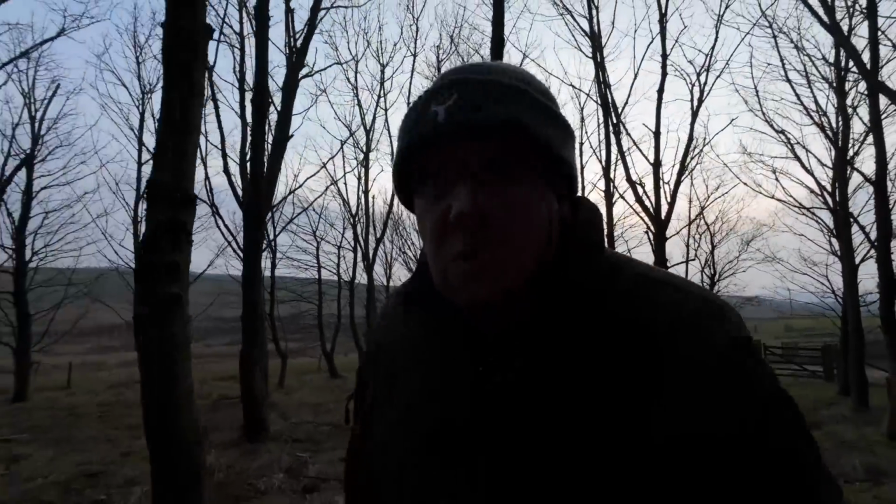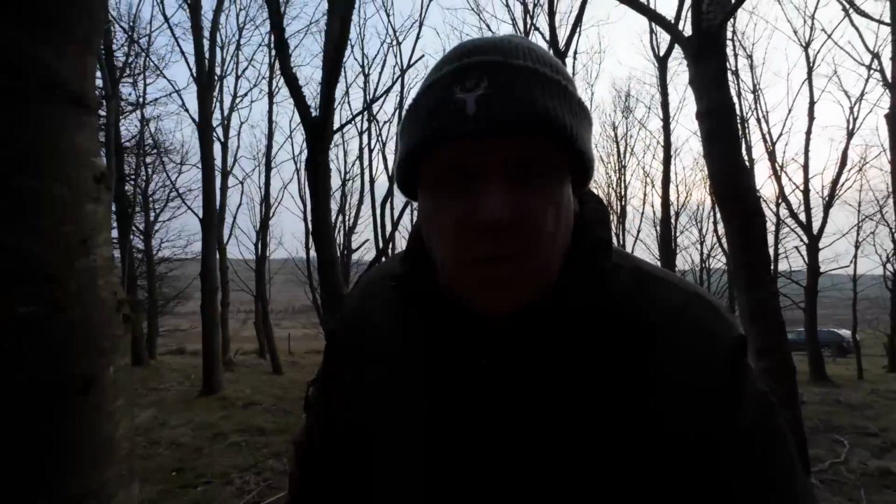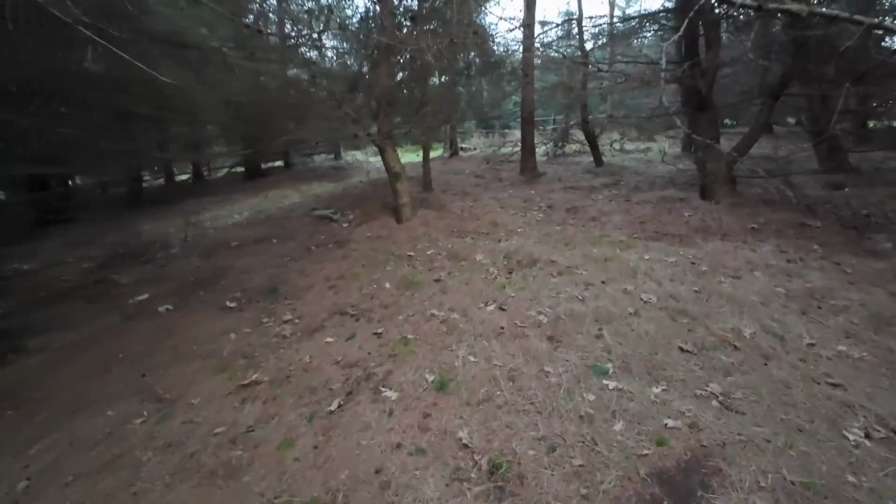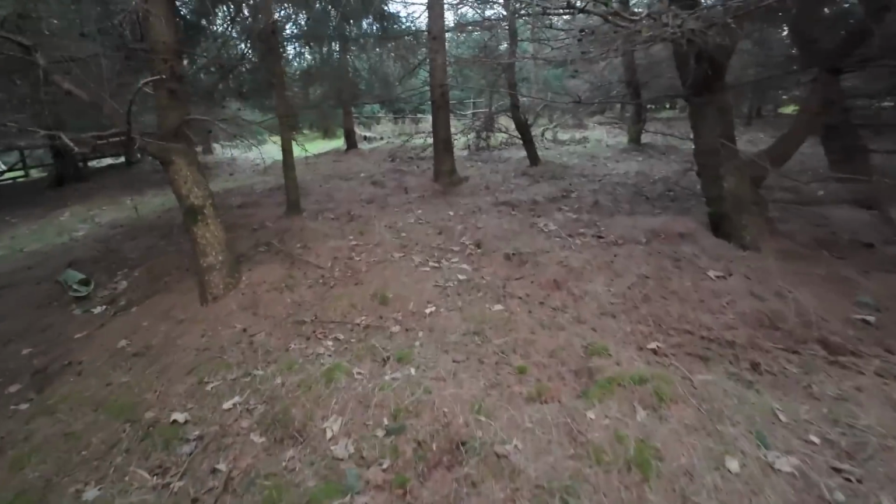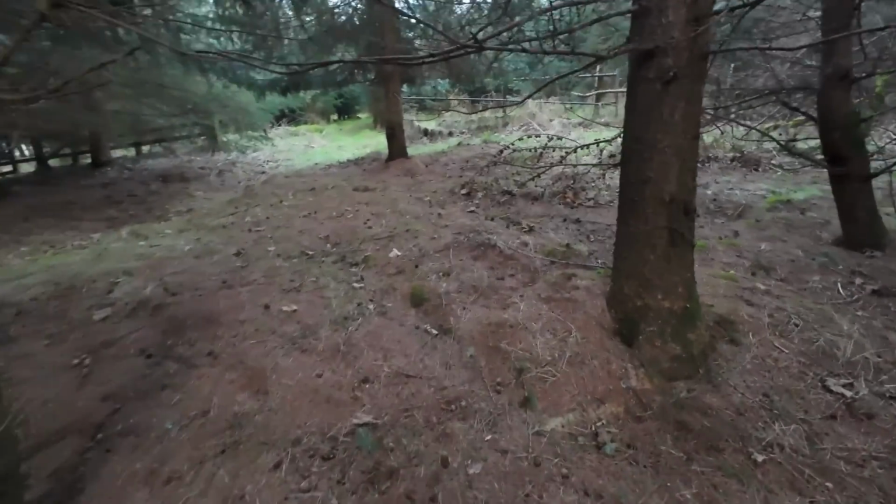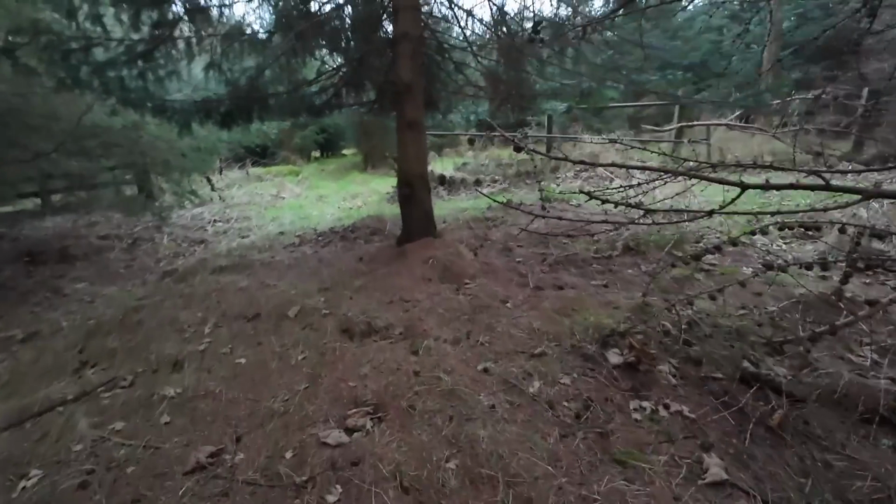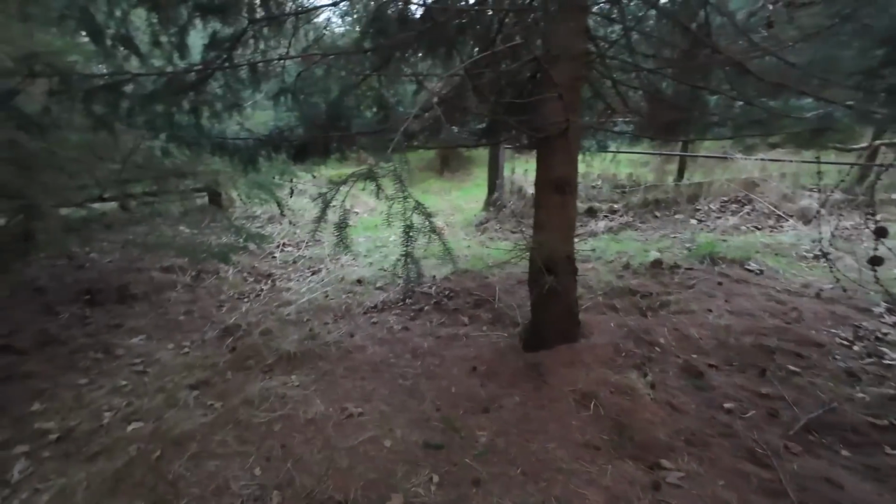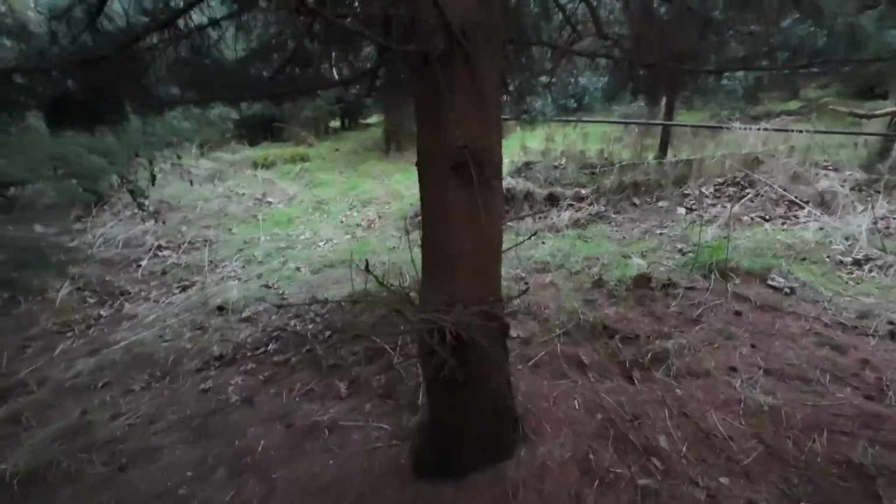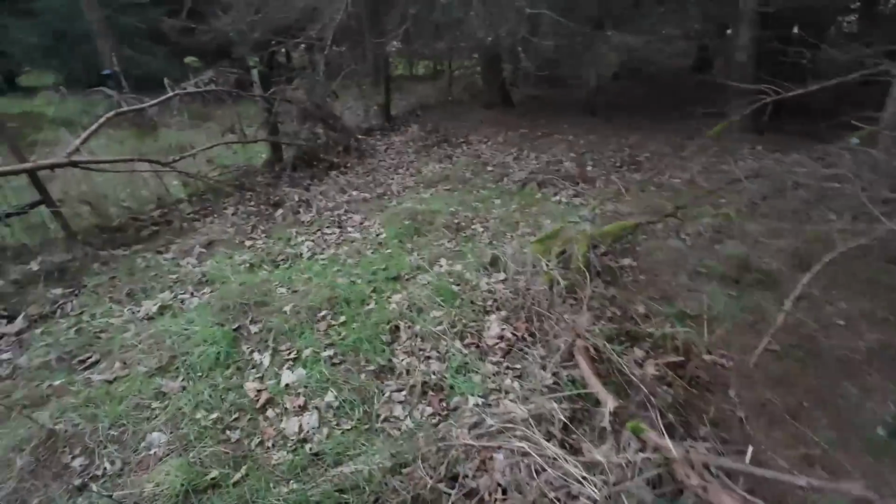Oh, I tell you something, it's cold there today. We're back into Icelandic weather. Right, well, here we are by the gate. So hopefully we've still got a camera there. Yeah, it's still there.